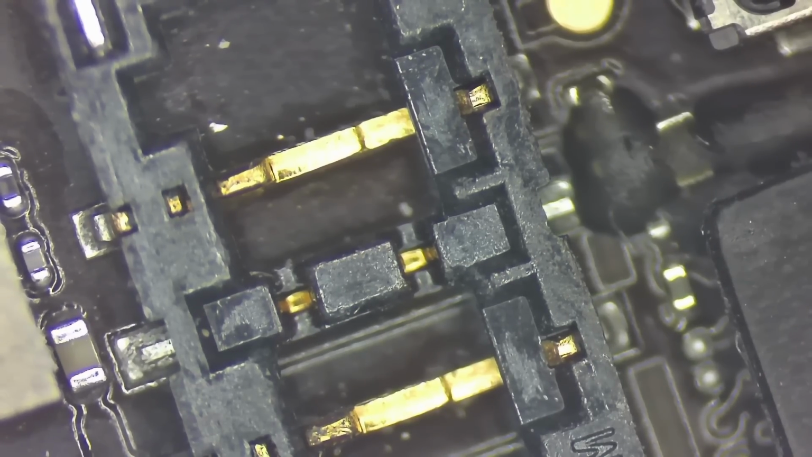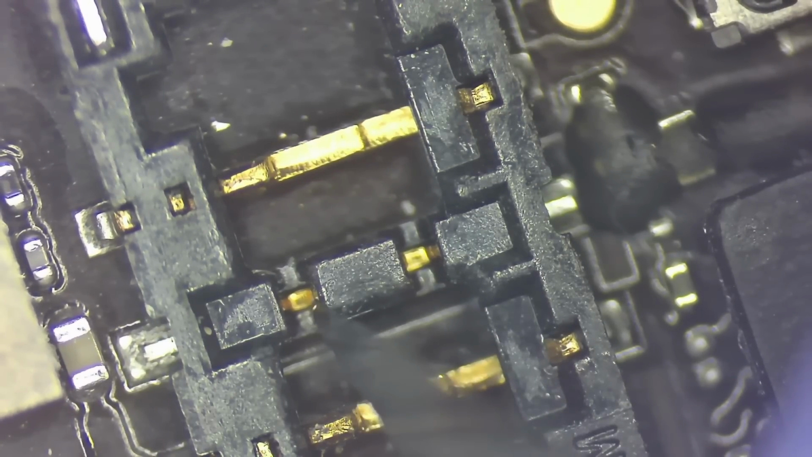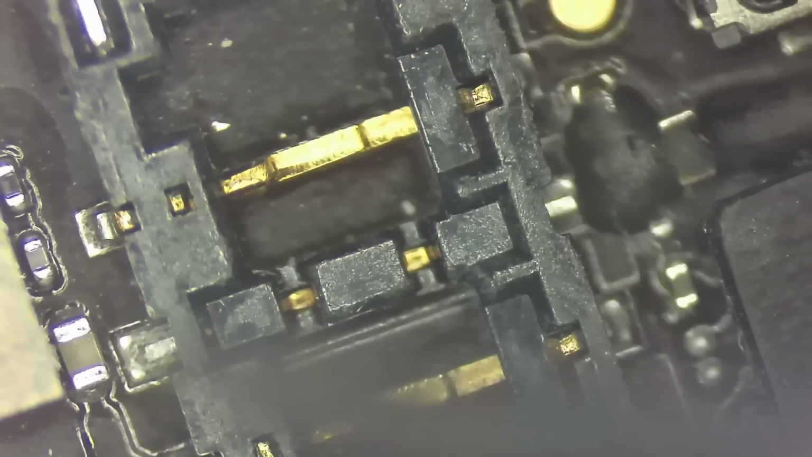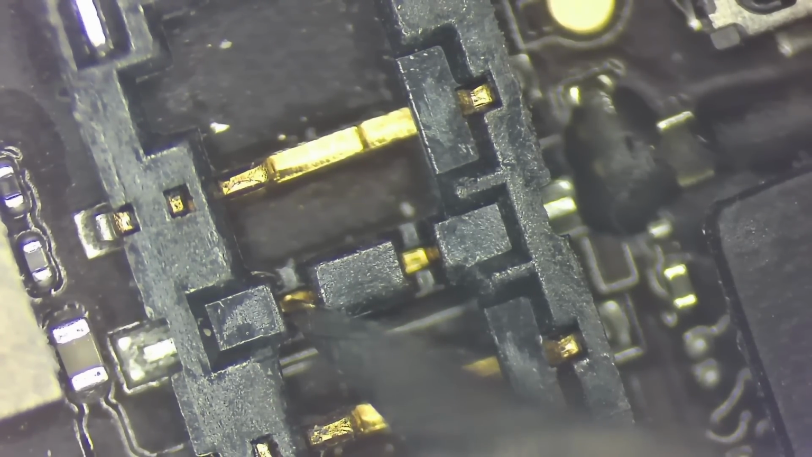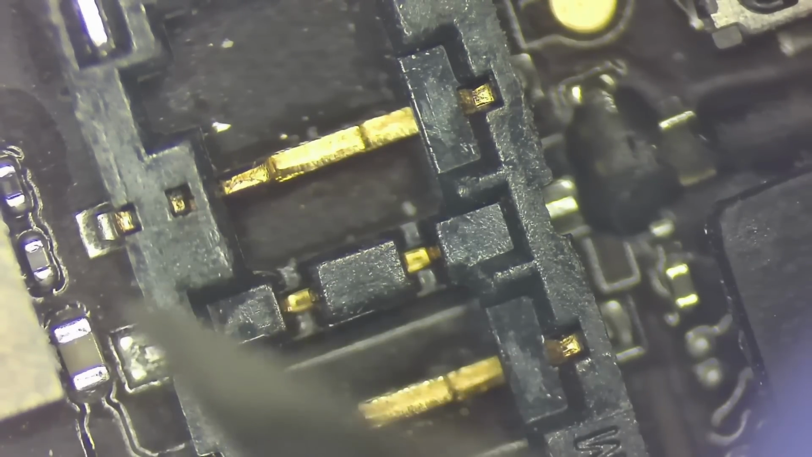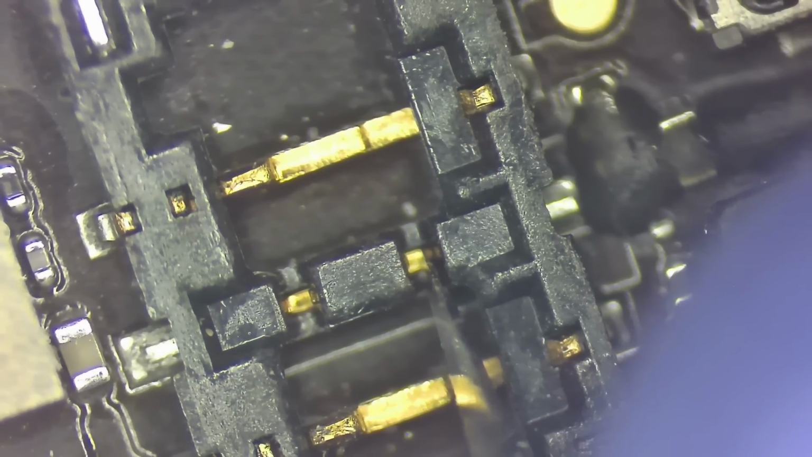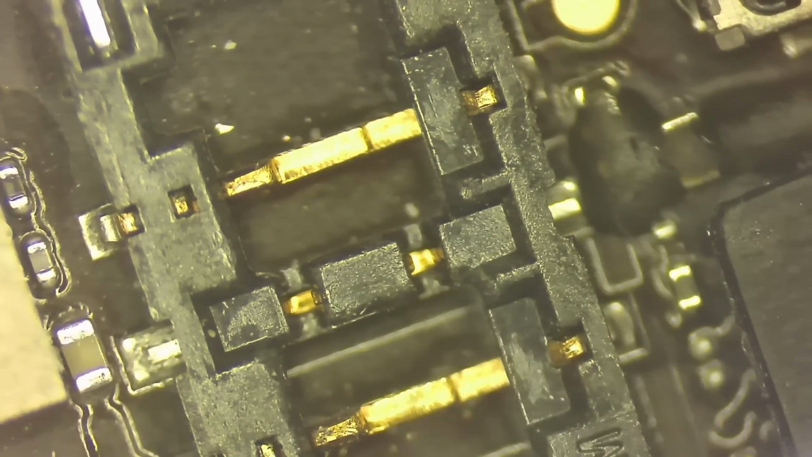They've usually been worked on several times, and I can see this one is no exception. These pins, they get recessed back up inside of here. You can see that the inside of this pin is back inside of the plastic, and that is not good at all. We just need to push on it a little bit and bring it back out of the plastic like that. We have to make sure that it makes a connection with the battery, otherwise this phone will restart. It won't have proper battery data. Bad things will happen. So we just want to make sure and retension those battery data pins a little bit.